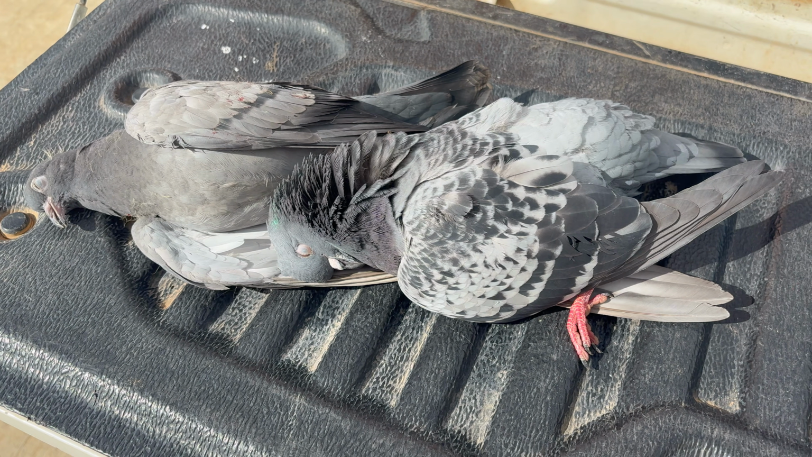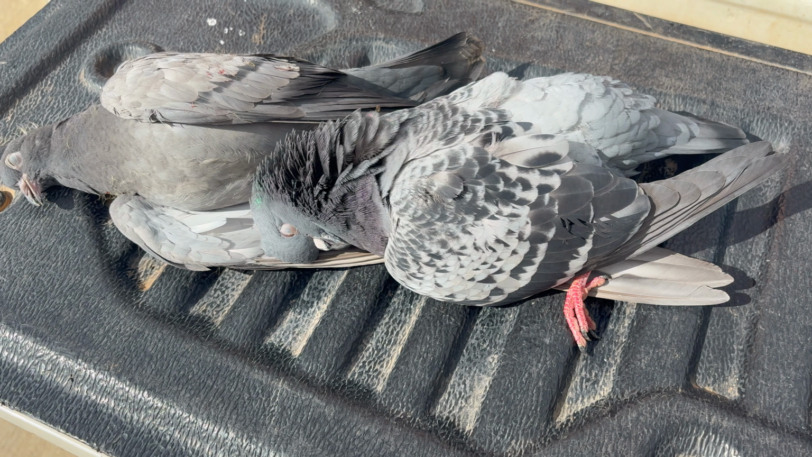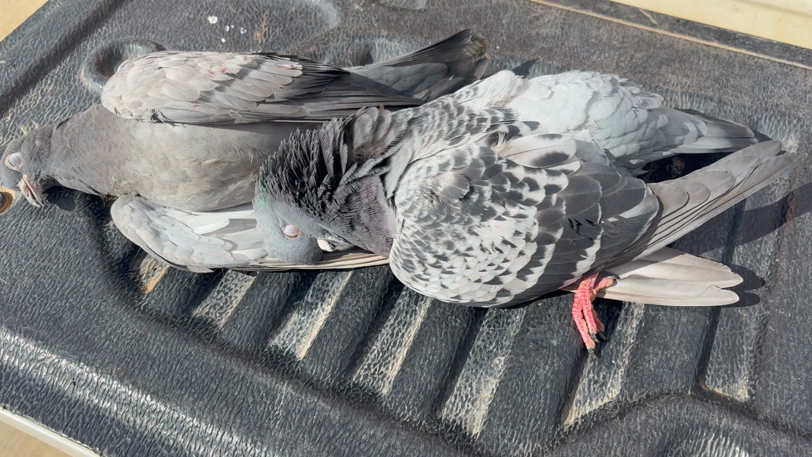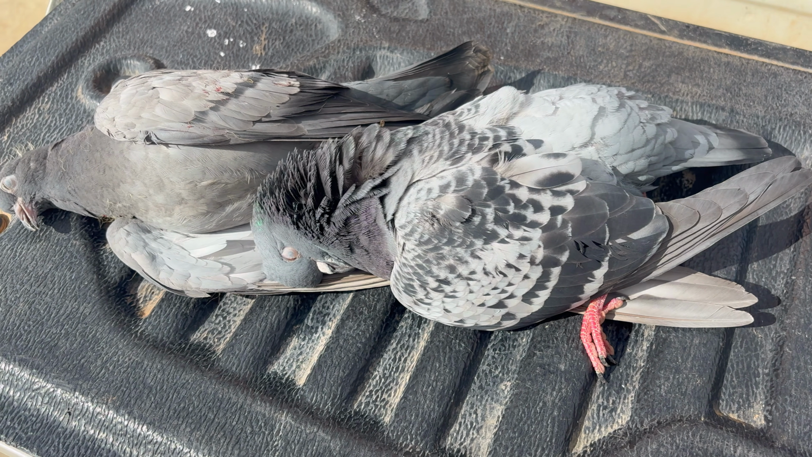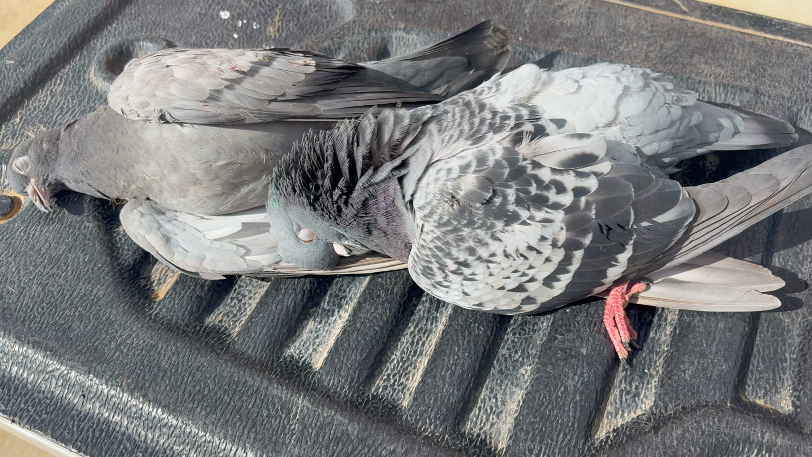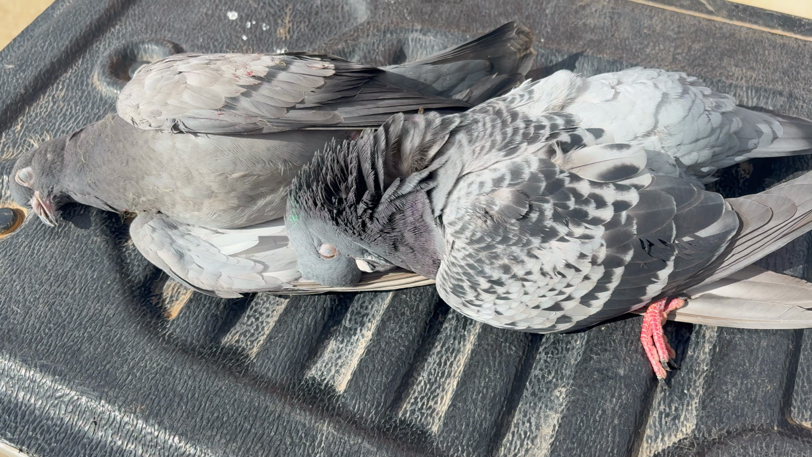Right, and there's number 2. Funny enough, we found him as we were walking out carrying that first one, and he was hiding up in those rafters as you saw, nice and quietly. But we've got 2 on the board now on what's a relatively quiet morning. In fact, there's absolutely no pigeons in this shed like usual, but 2 on the board is better than none.